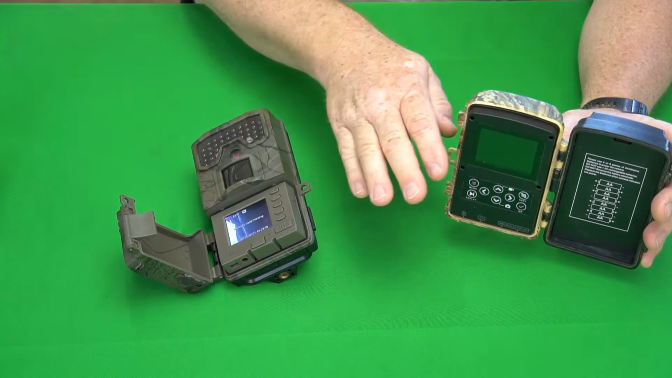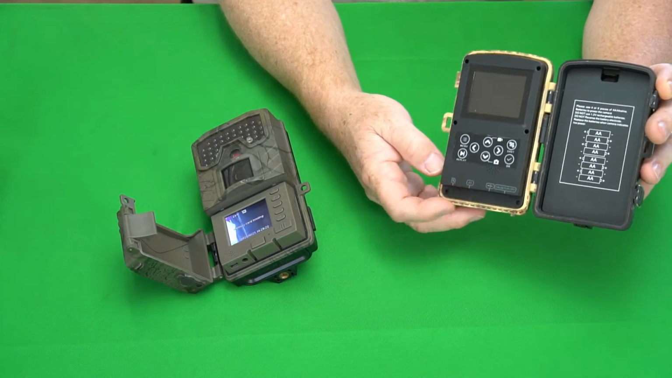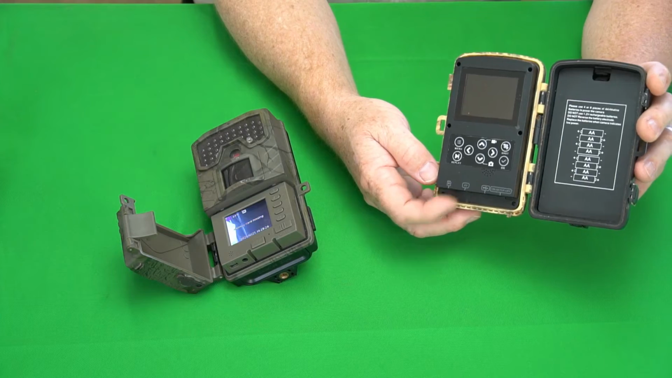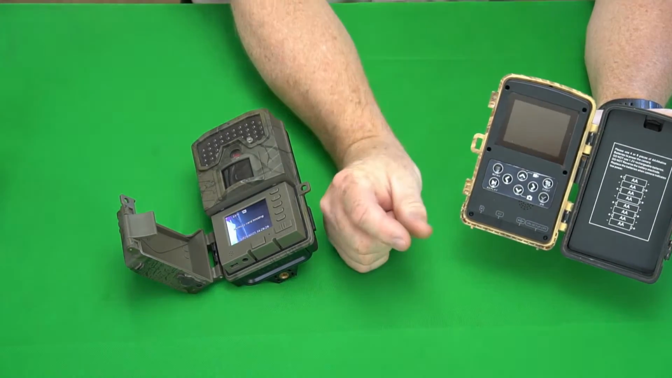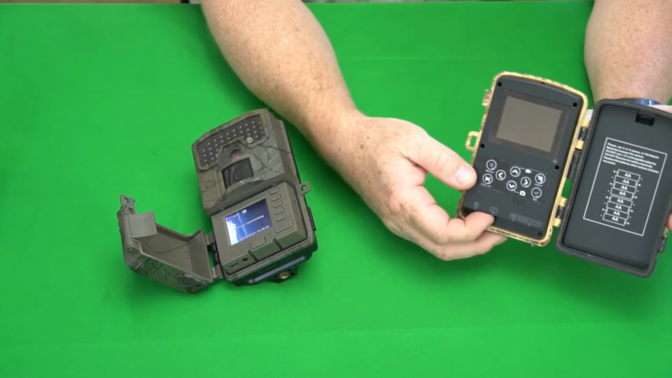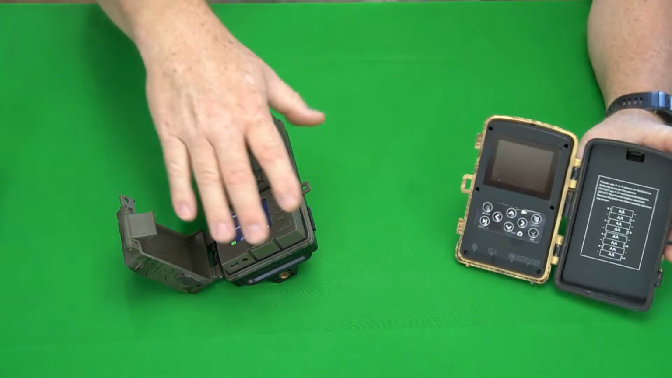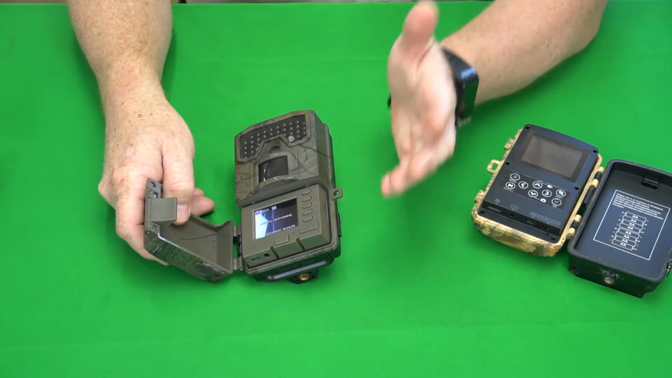So you got to get down on your knees, and the card will fall out the bottom, and they're spring-loaded. More than once I've had that card shoot out into 6 inches of grass, and it's little bitty tiny micro SD, and sometimes I've lost micro SDs. So it's a real pain to get that out. Whereas on the side, you're just facing right here, you push in, it comes out.